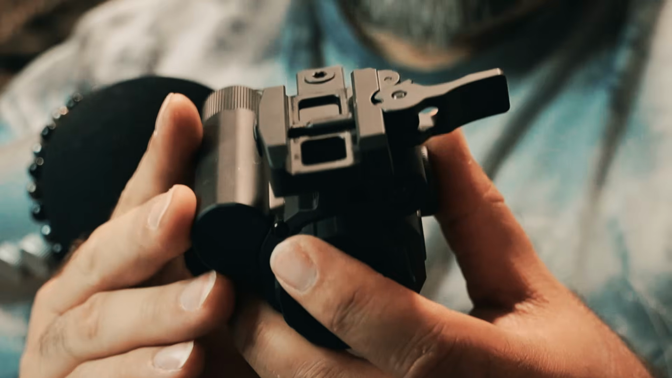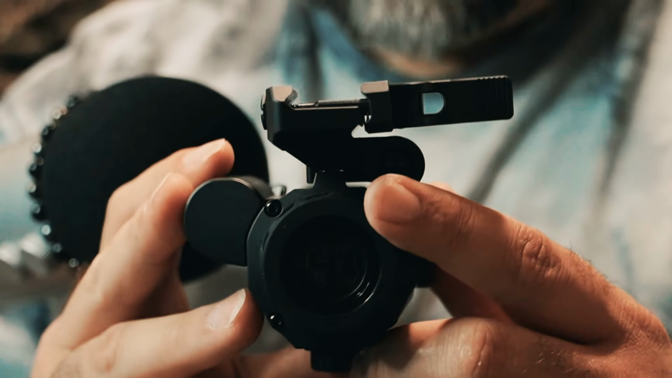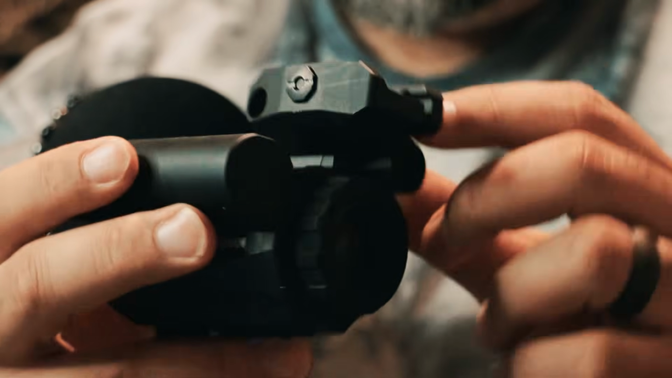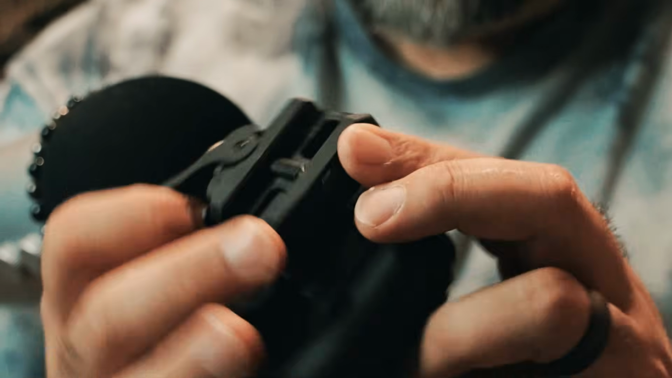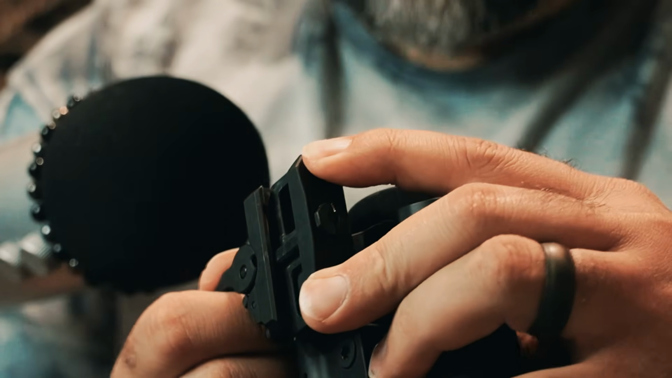Every Picatinny rail is slightly different, right? So this will fit on any Picatinny rail, regardless if it's in spec or not. You can adjust this right here. At first, I thought you take a flathead and you're supposed to twist it. No. What you do is you take this and you kind of push it. See how it pushes it out there?